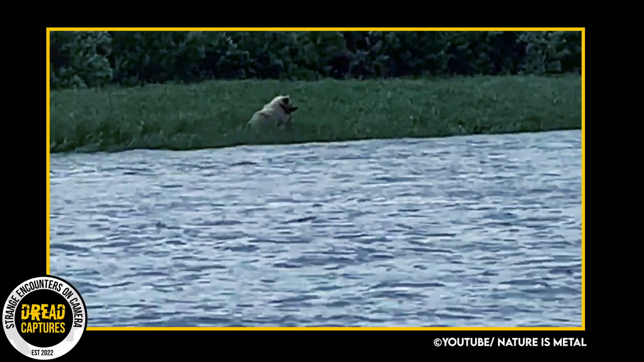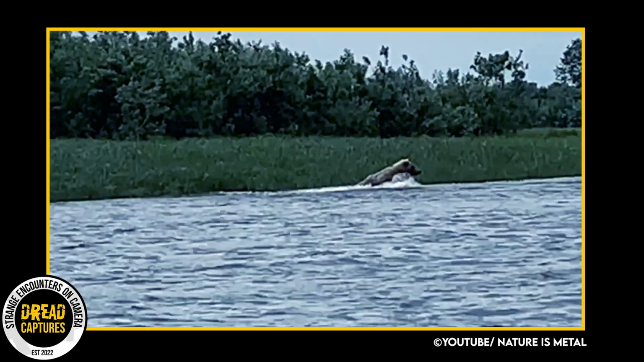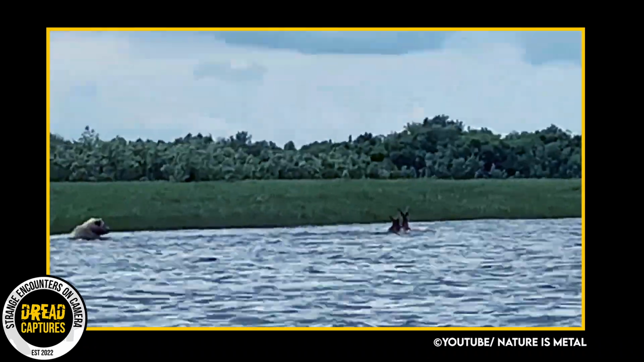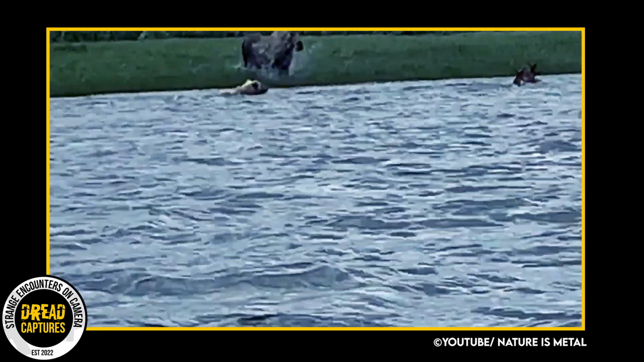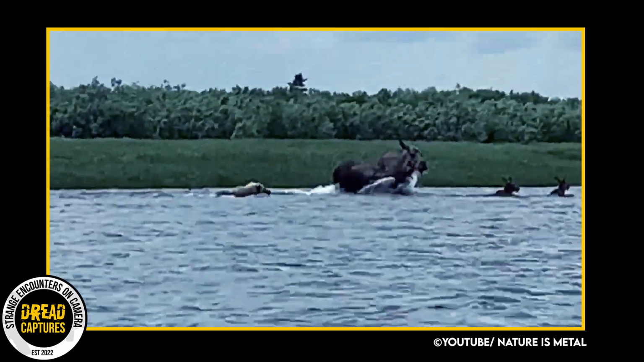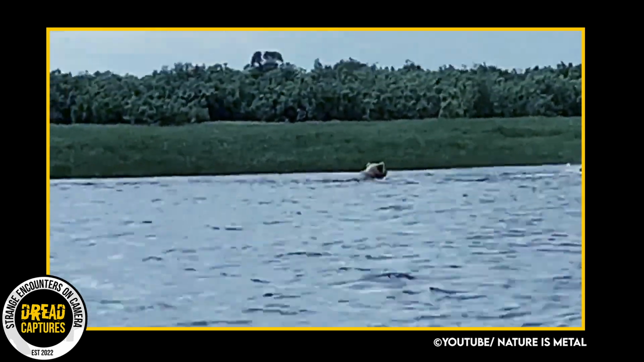This clip is incredible and pretty much speaks for itself. The bear, as you can see, is swimming after the calves. Mom swoops in and runs interference and backs the bear off a bit. But ultimately, one of the calves gets separated, and that is the beginning of the end for that little guy.